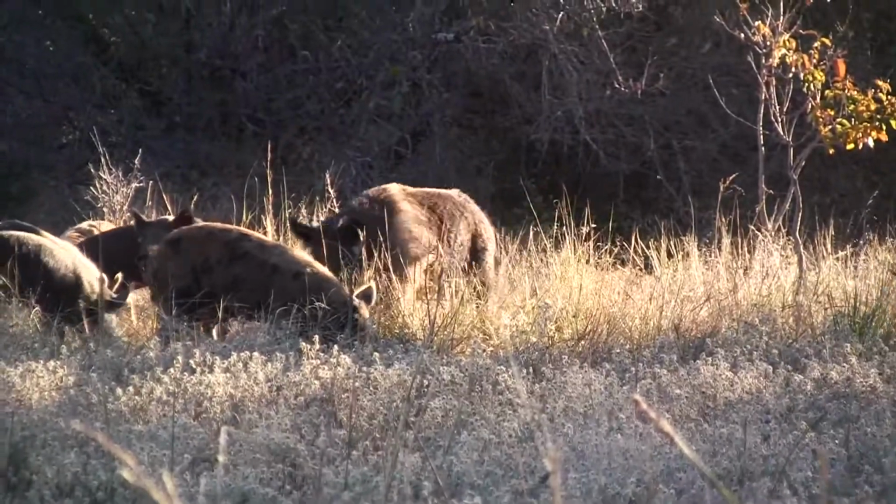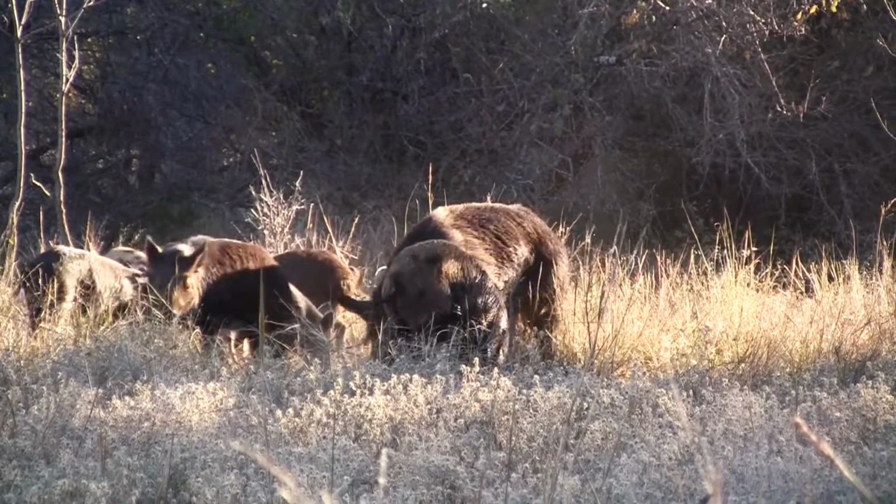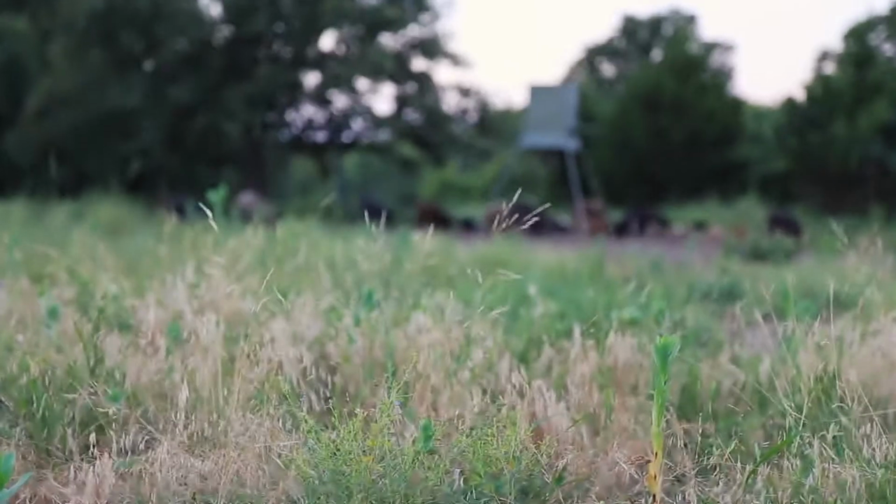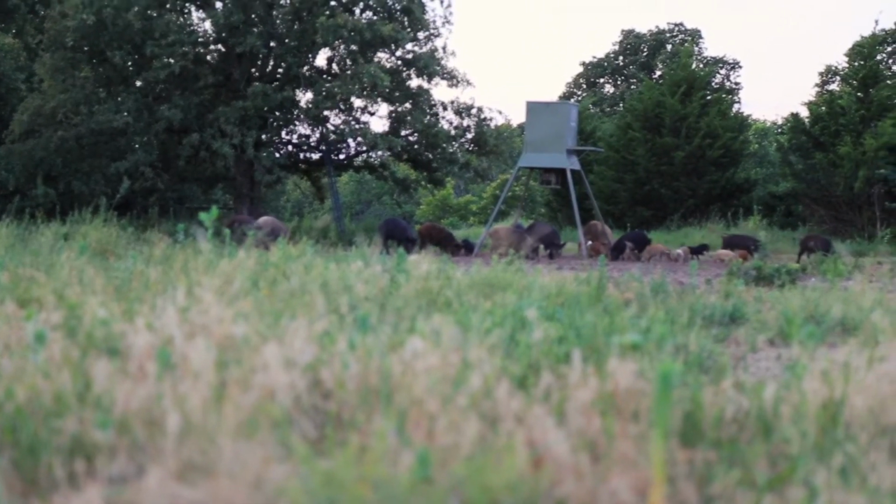Use the term feral hog, we got to realize that hogs are not truly a wild animal. They're a feral animal, and so in most cases where an animal that has been domesticated and then returns to the wild, they cause problems.